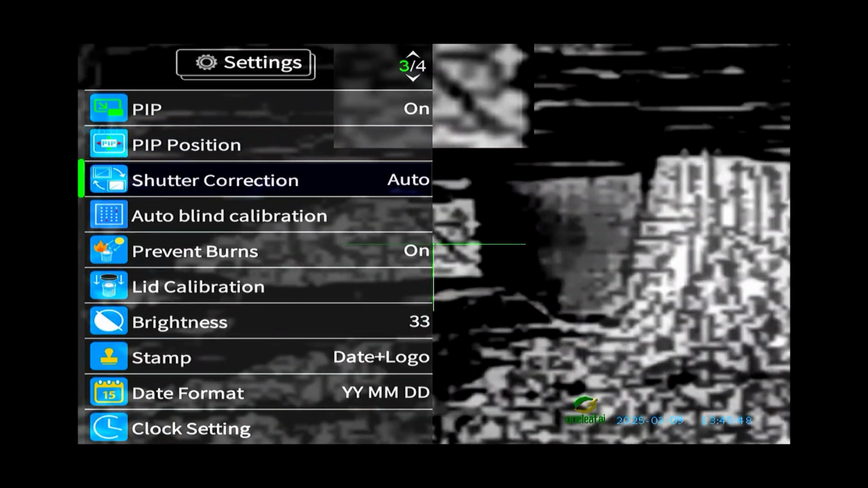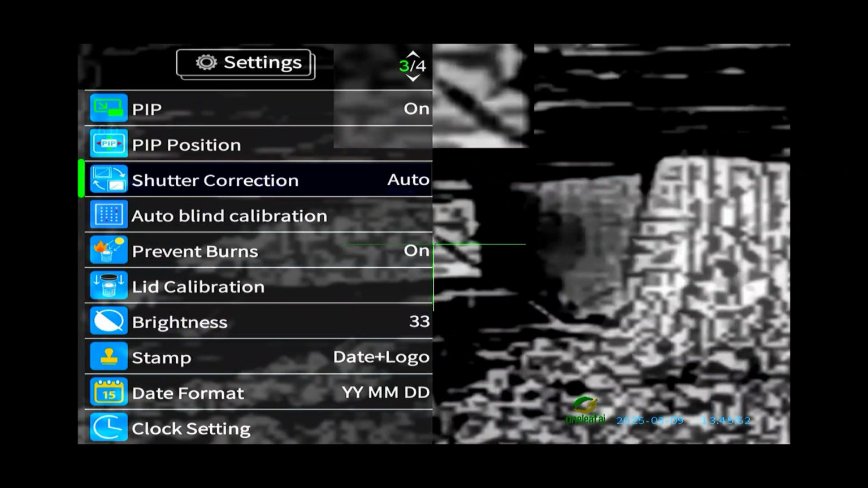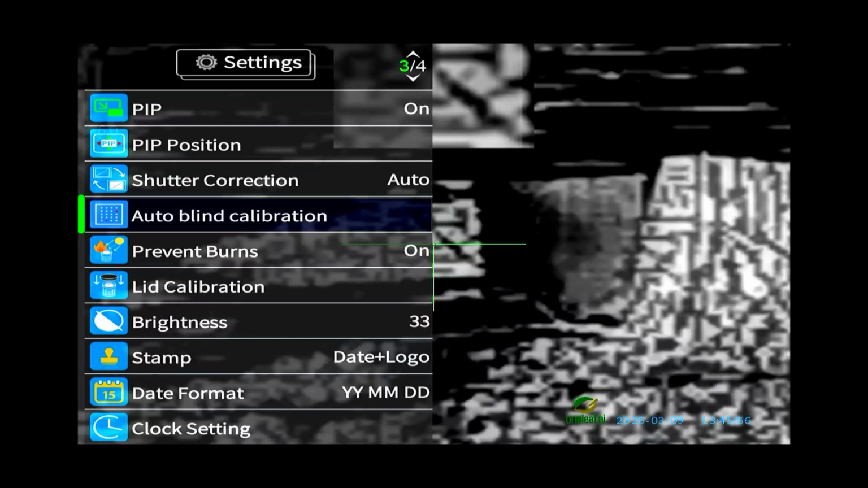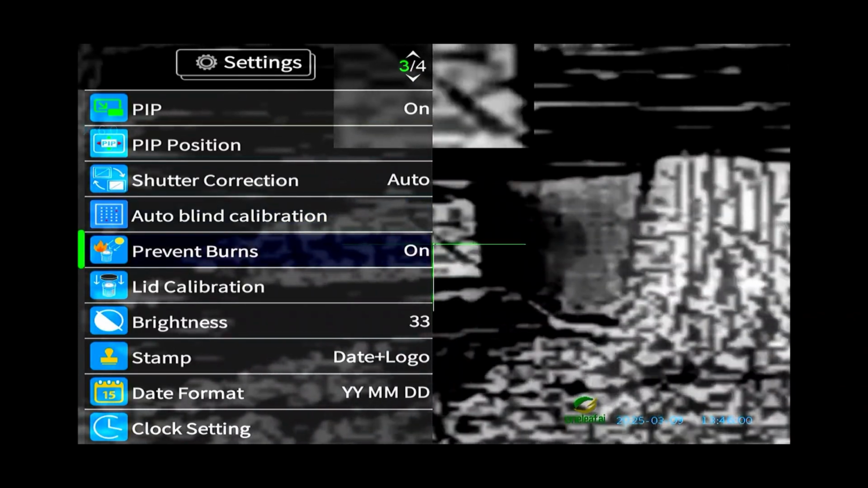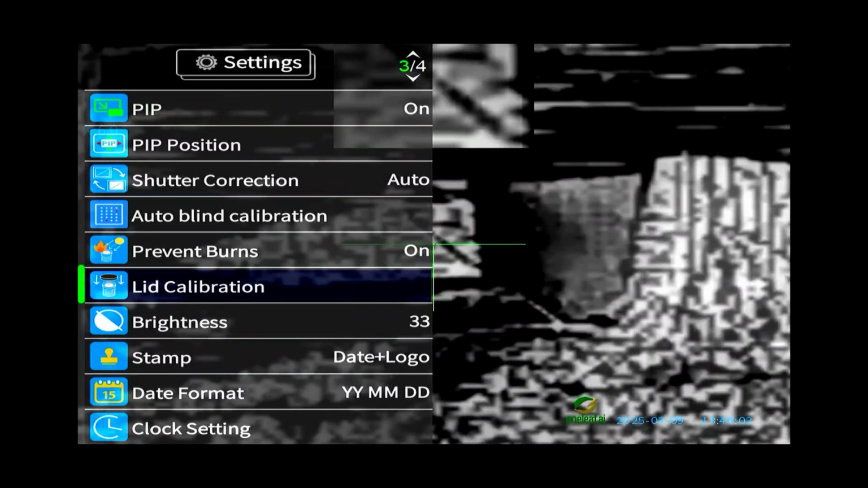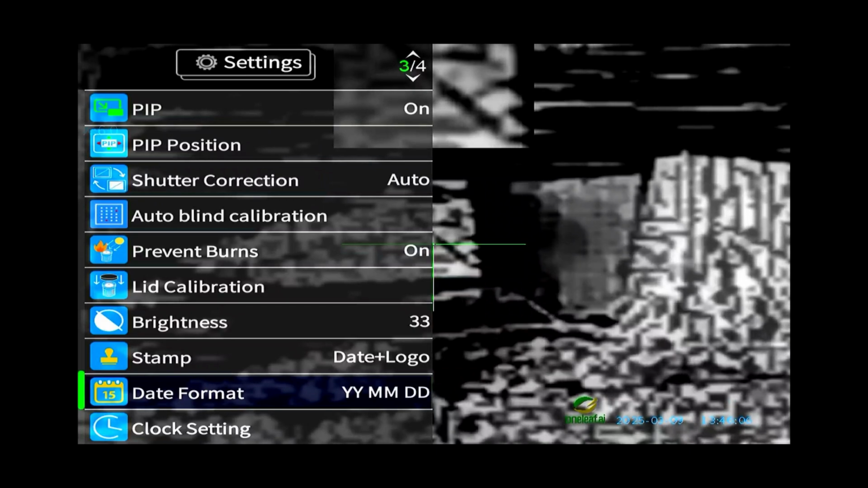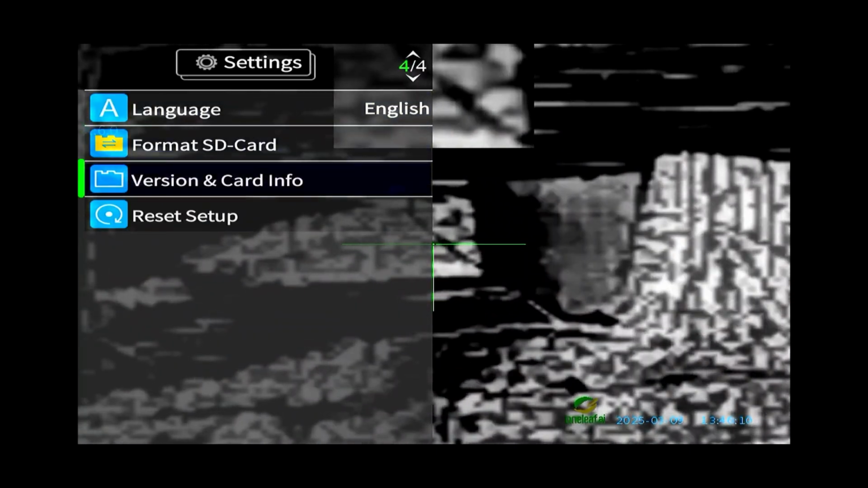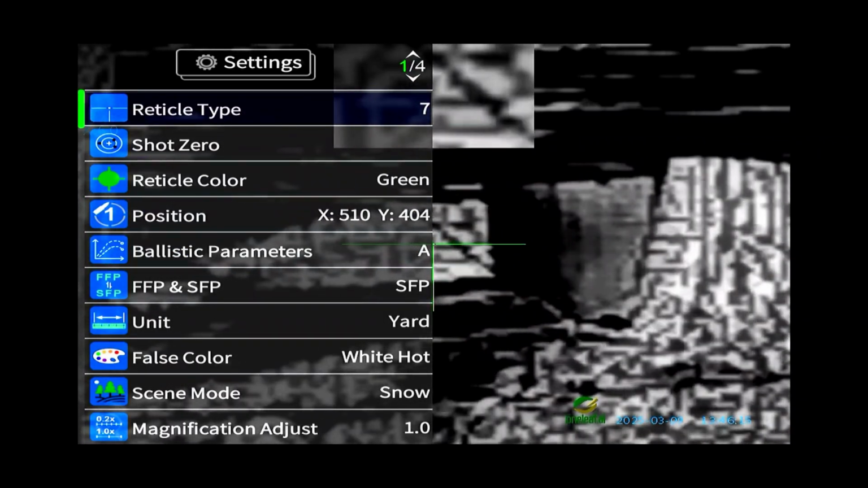Shutter correct, auto, go in there, auto manual, keep it auto. Auto blind calibration, that's when you can shut the lid or calibrate the image. I've yet to do any of that. Or that's lid calibration. Brightness, date and time, stamp, clock setting, language, format SD card, and reset setup. So that's the menu walkthrough.